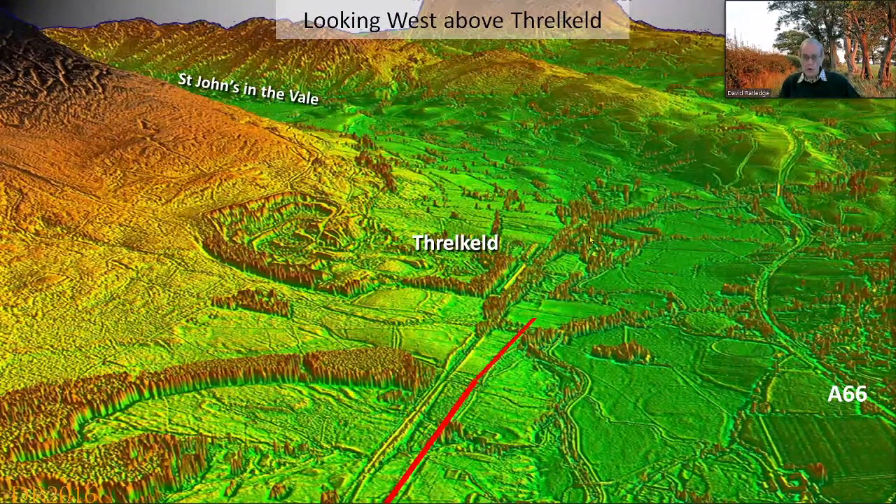And it hit a brick wall at Threlkeld. I could not get it onwards to Keswick. There was a book on a Roman route across northern Lakeland going to Keswick, but it didn't go any further. But if you remember, Hugh Toller was coming up through St John's in the Vale. And amazingly, the roads meet.